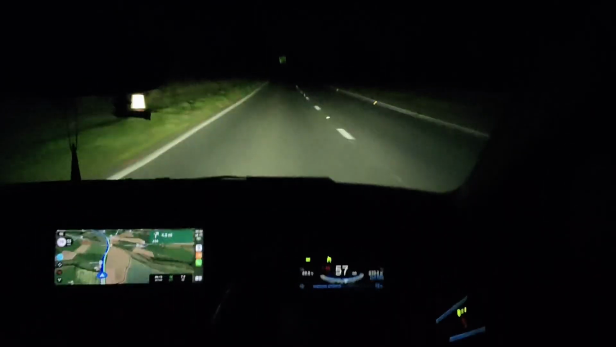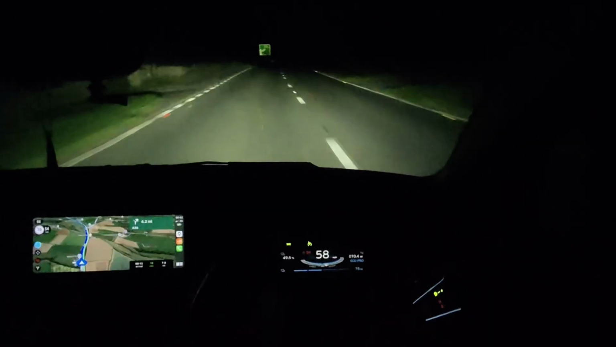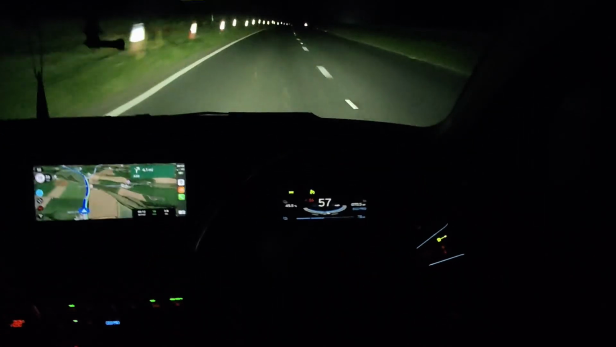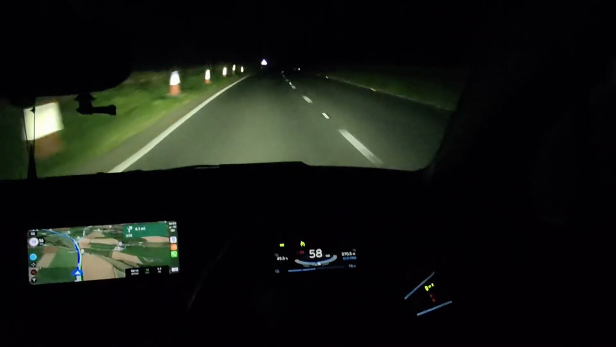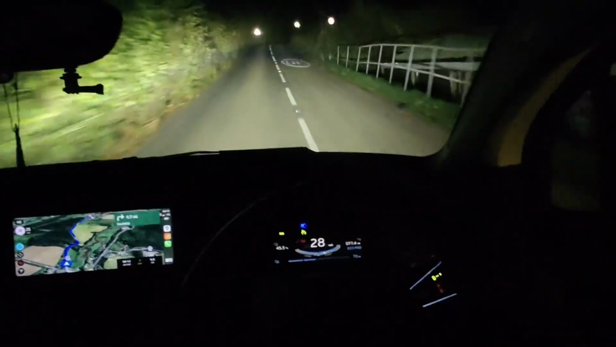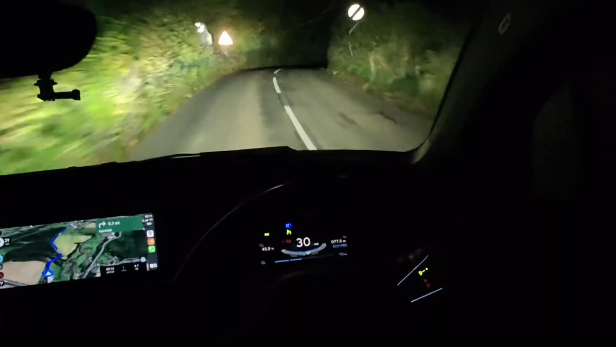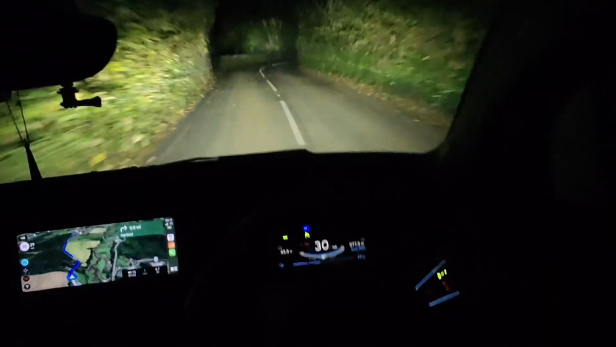So yeah, it was 50% battery, 70 miles, and 79 miles in the GOM. We've got 7.7 miles to do now. Let's see how we do. Right, 45.5% battery, 70 miles in the GOM and 77.5 miles covered.